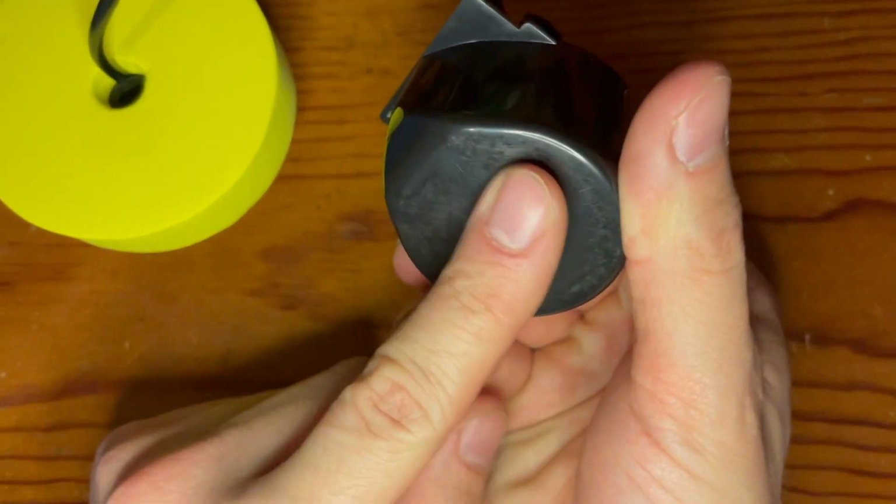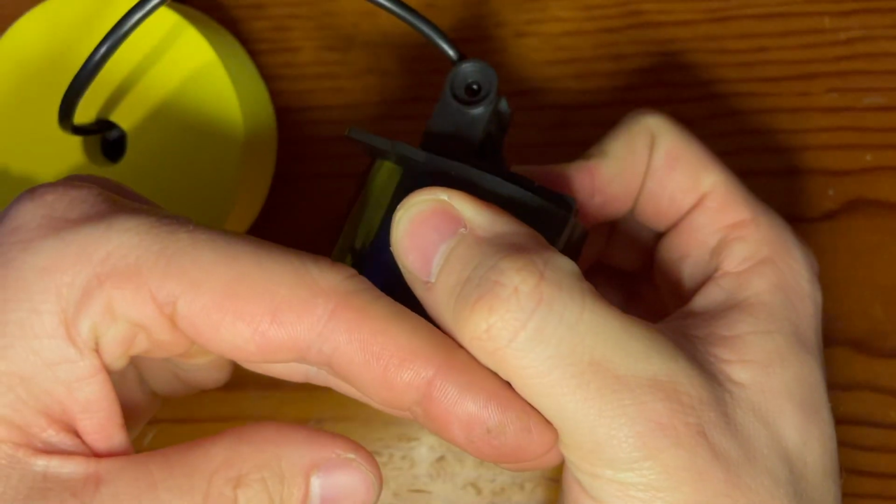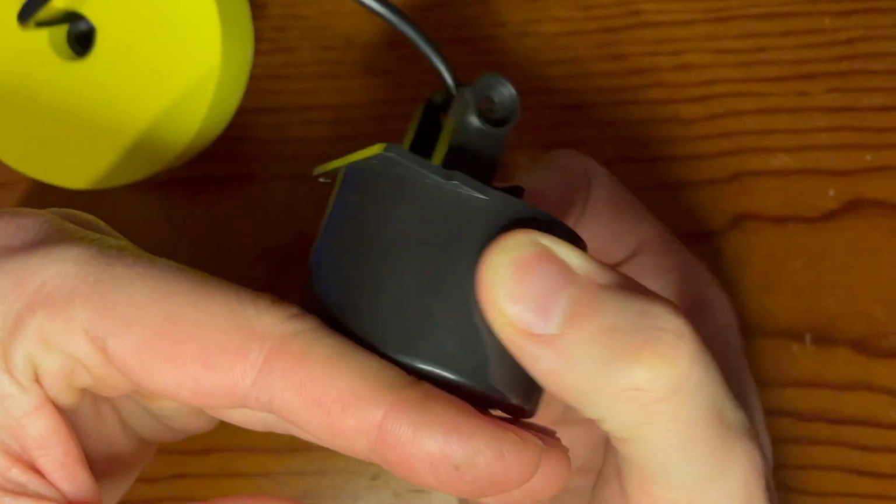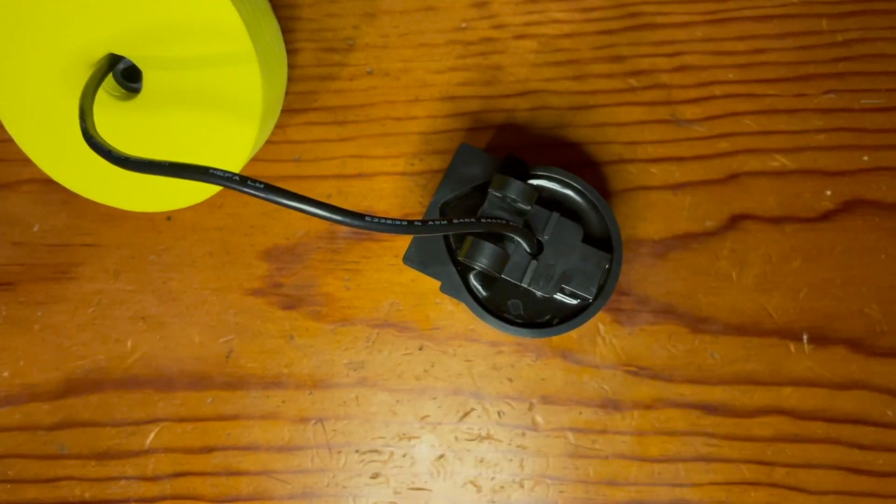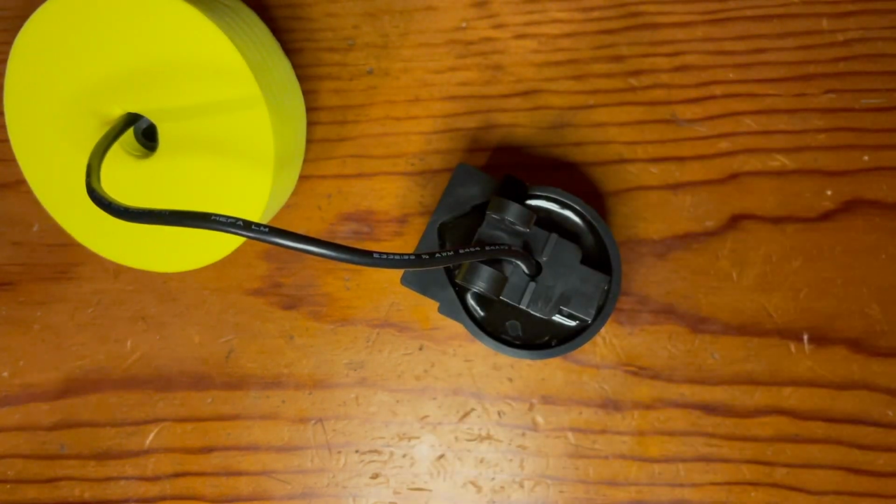So petroleum jelly here, the hull of the boat or the watercraft that you're using, pushing down and then moving it side to side to seat it. The third option would be to place the sonar in a plastic bag that is full of water and then place that directly against the hull.